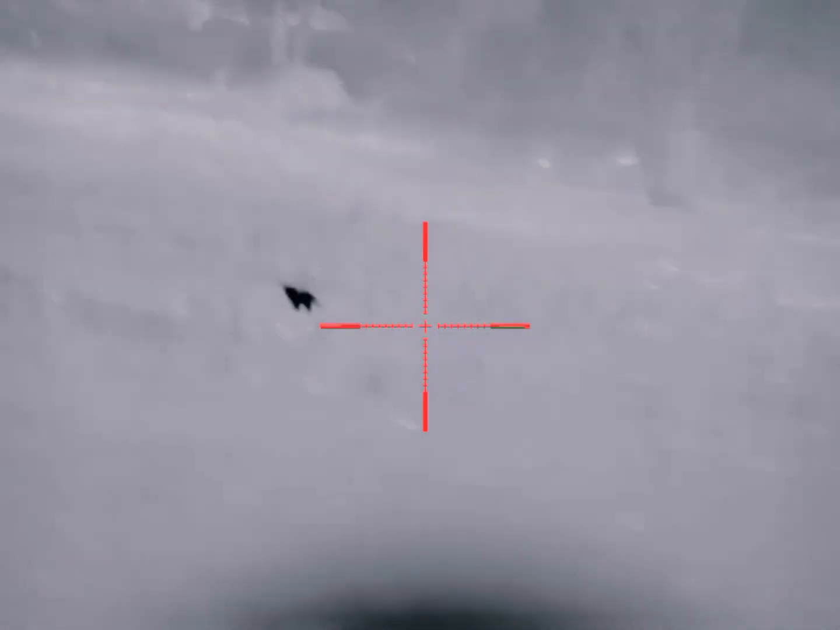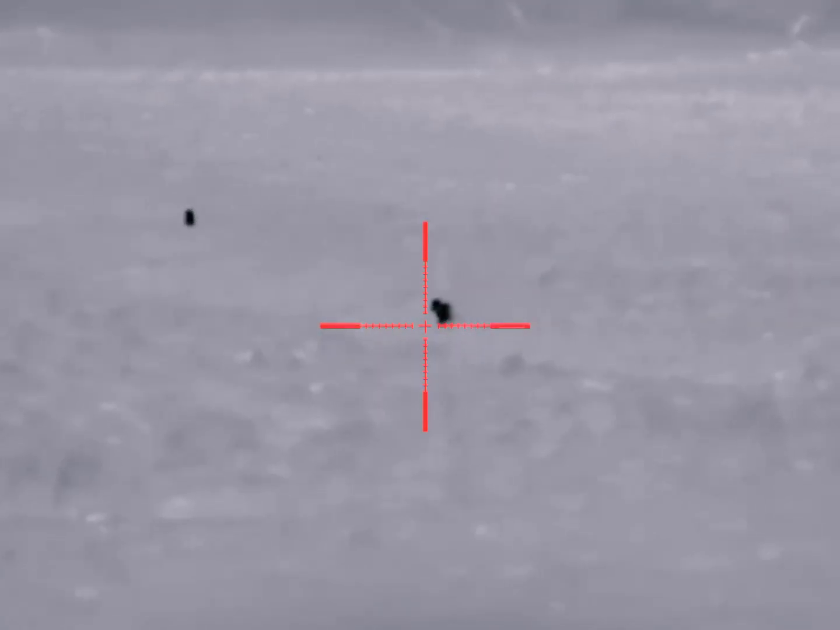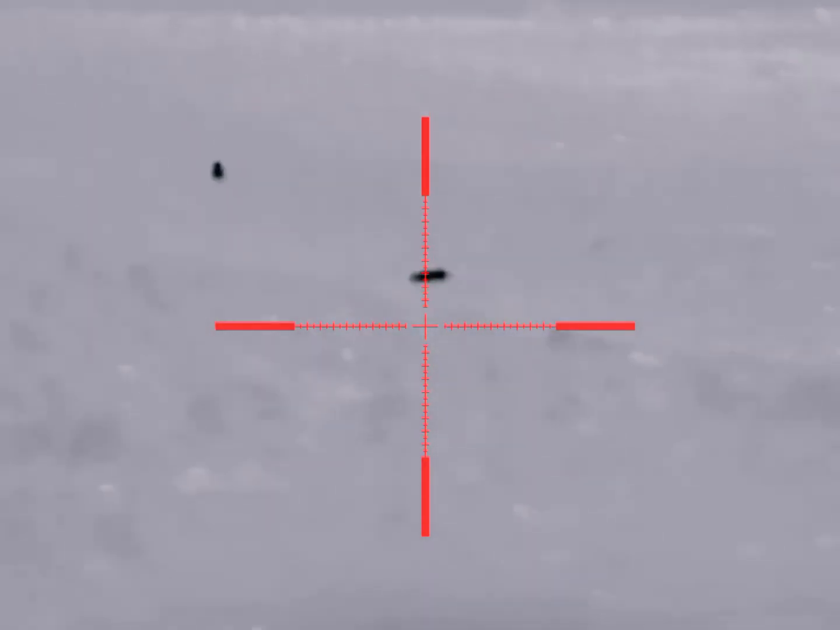There's one right there. Yeah. Right. Let's go and see what we've got.